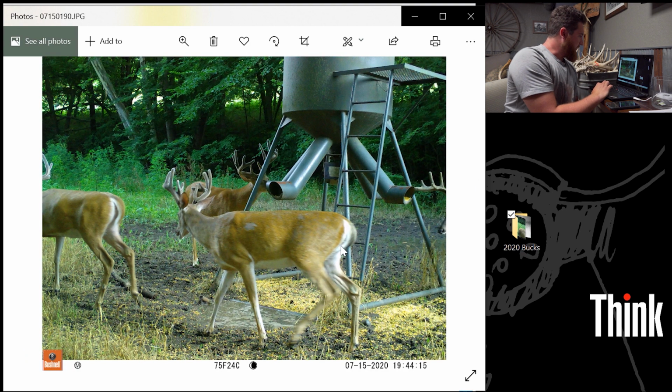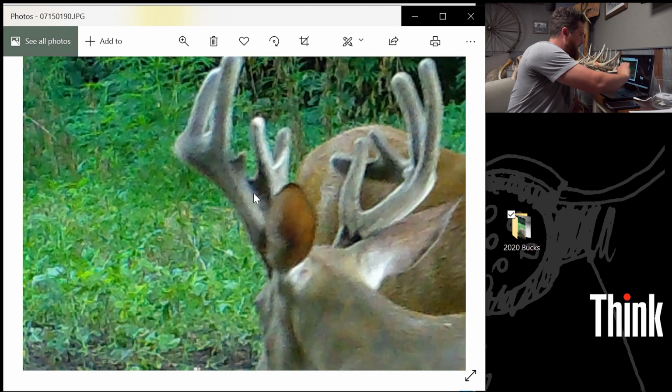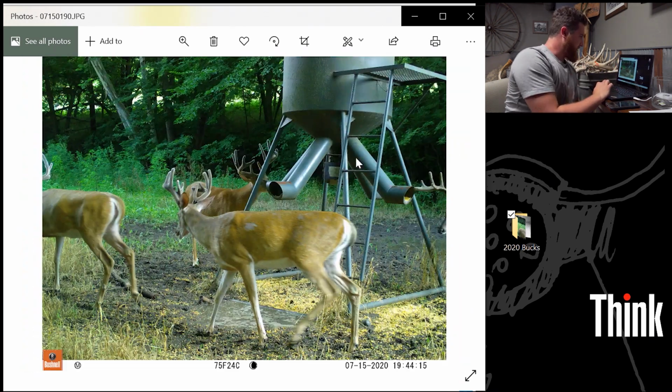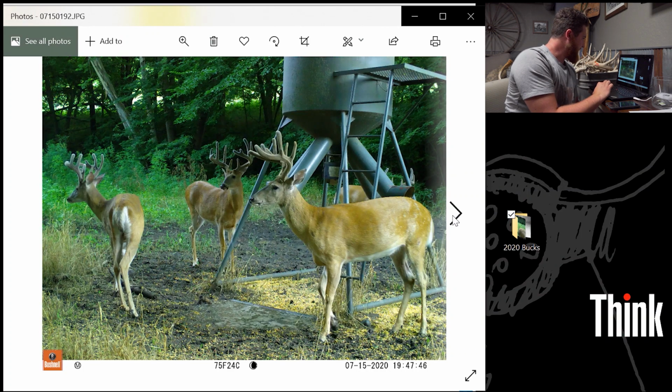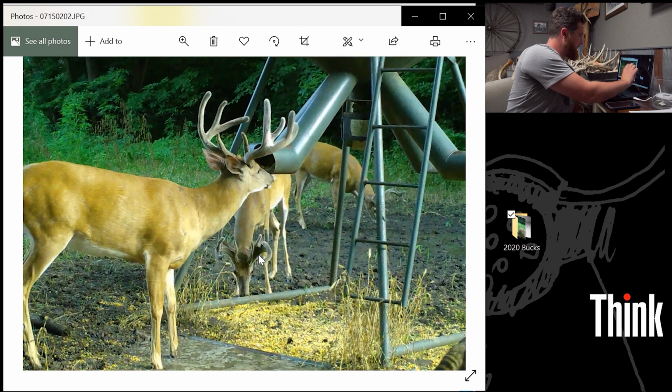What do we got going on here? Oh, this is at $4. No, this one right here is the shooter, and then this one is pretty cool. Then this one's just a bunch of nice bucks. I love all that junk going on there. But anyway, it's a great picture of a bunch of bucks. There's some of them again. This is a shooter we need named.